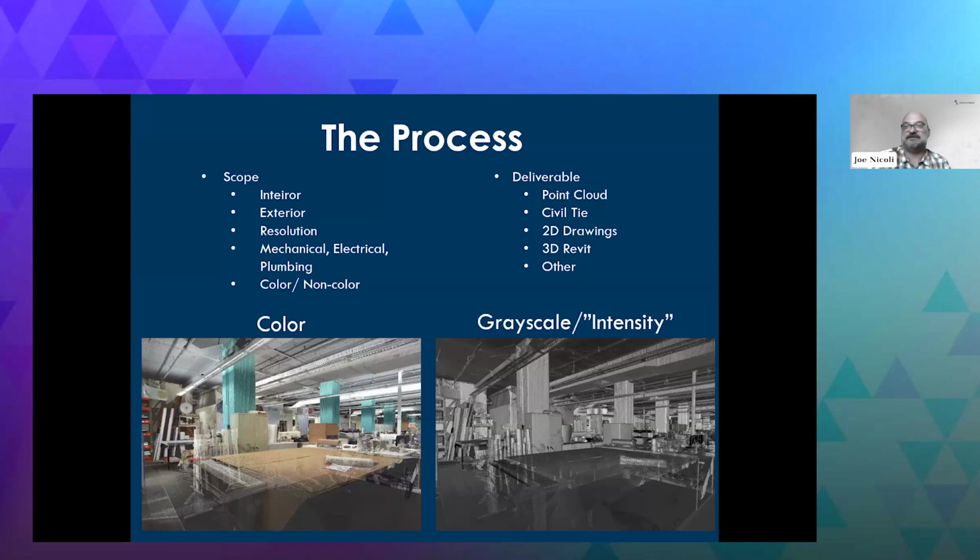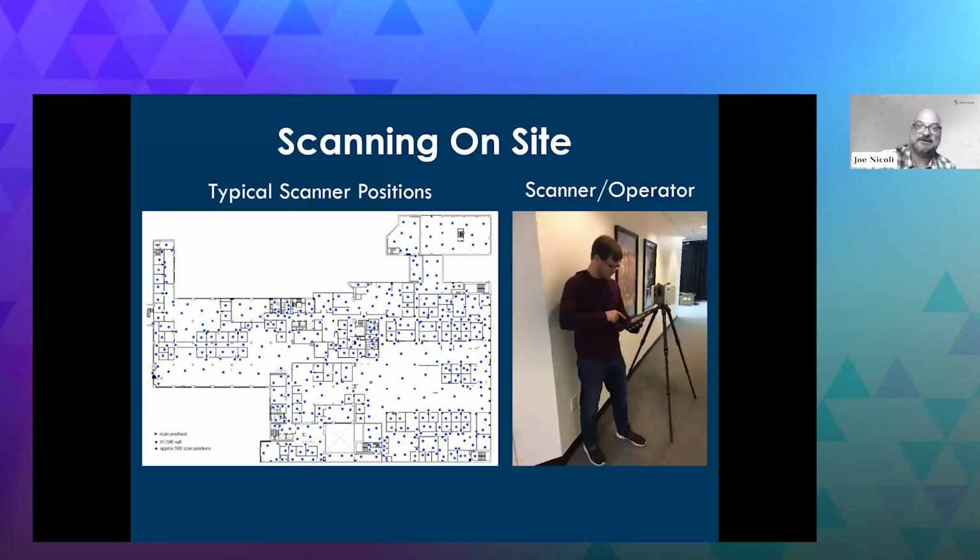And then we need to know what your deliverables are. Do you just want the point cloud? Do you need us to tie it to civil? Do you need drawings? Do you need Revit? Do you need something else? All of these things are going to dictate how we go about this.